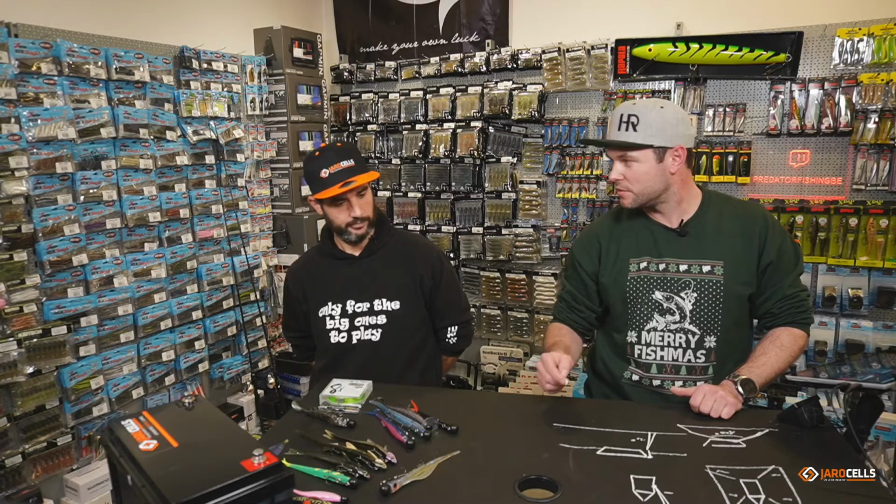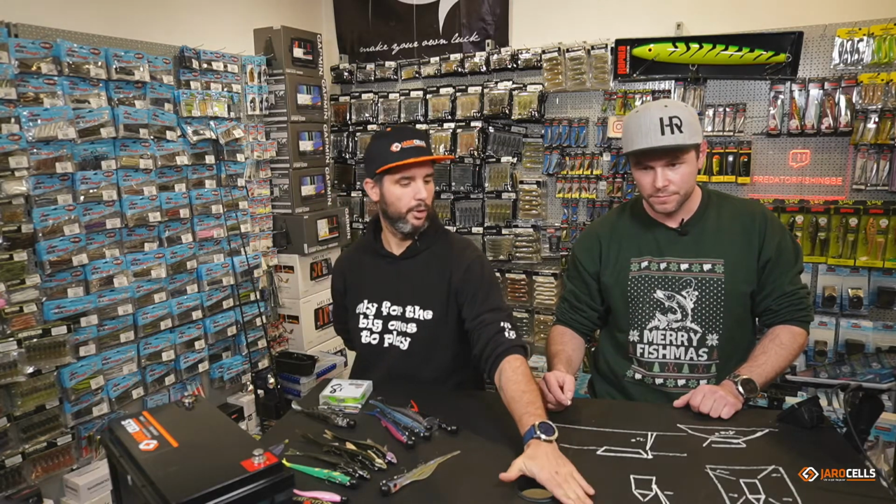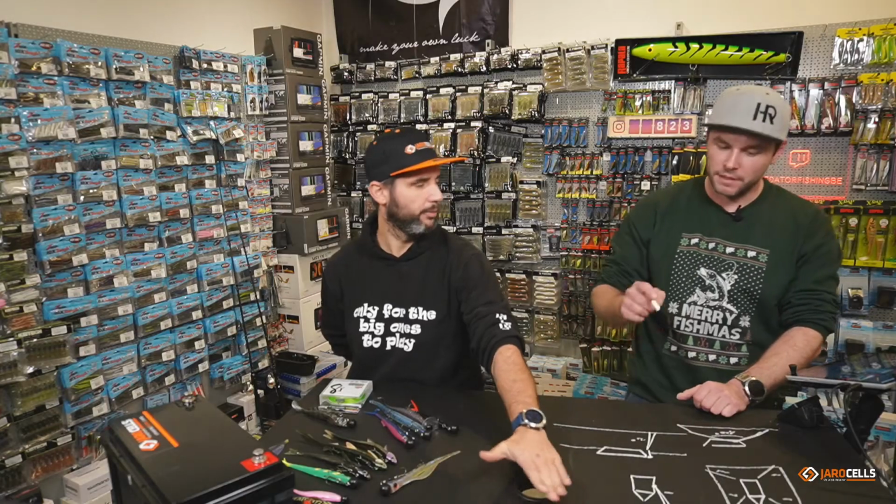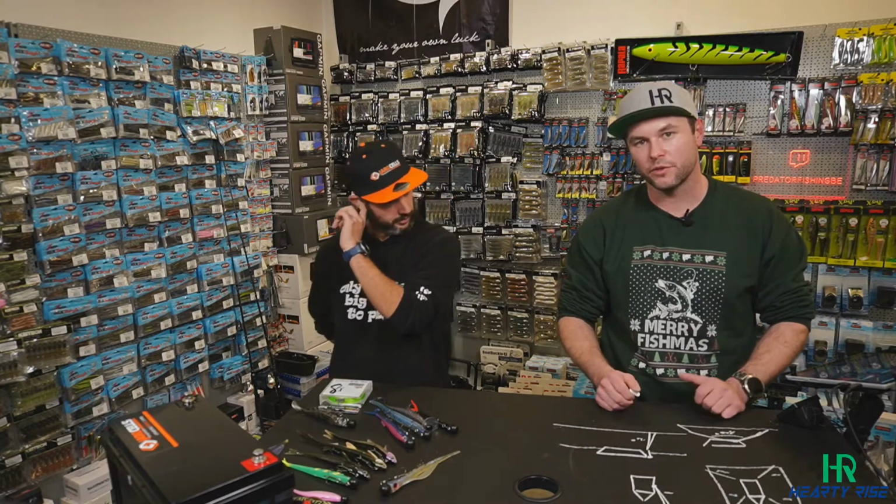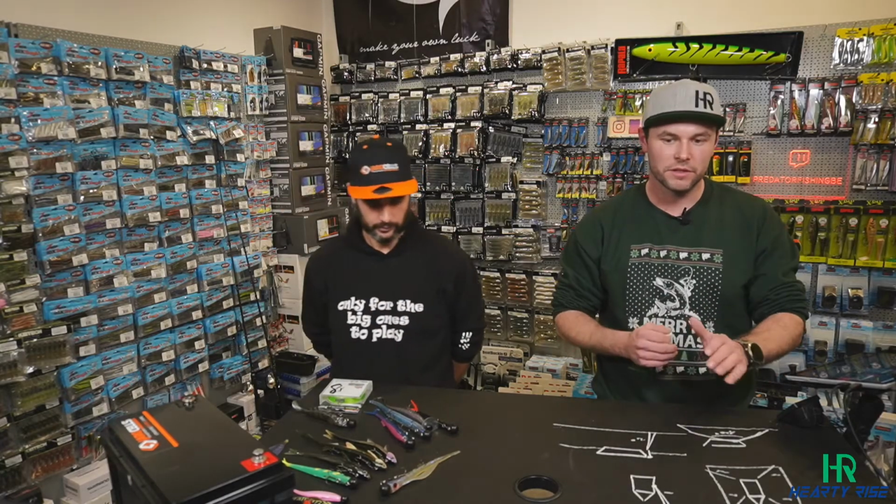So we didn't try this one yet. Now we're talking about the LiveScope. You have the LiveScope 32, the old one, and the LiveScope 34. Even the 62, but this one we did not use yet. It's more built for salt water, for far distances, predator fishing.